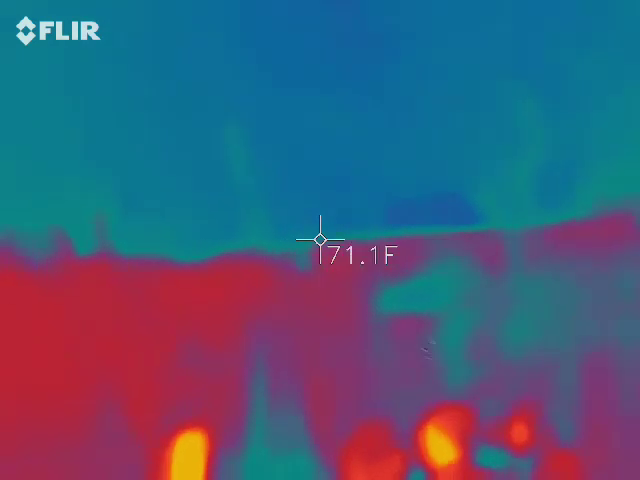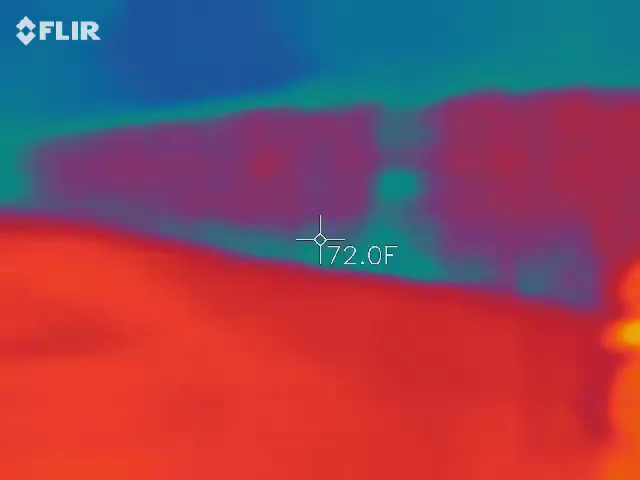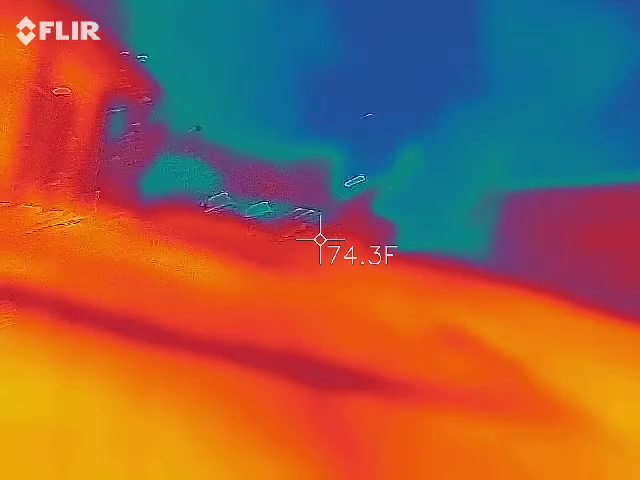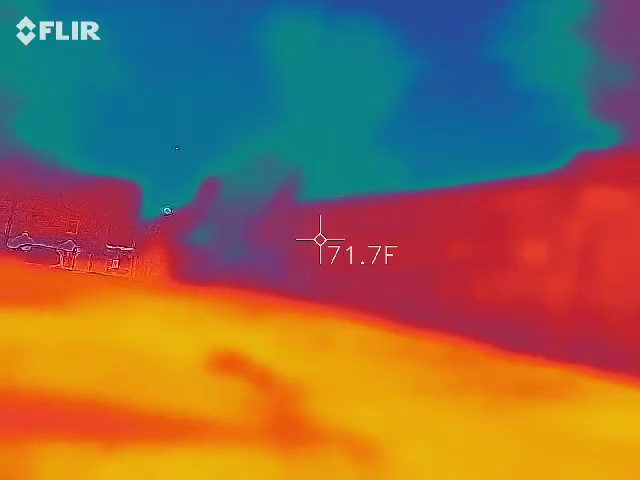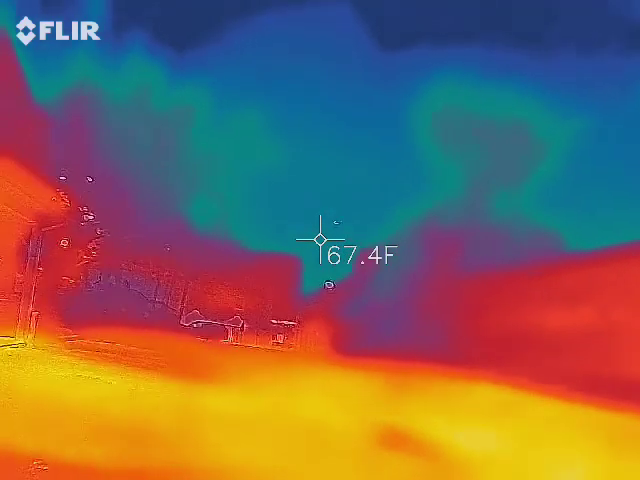The other thing here, this is a great place for your grid pack. Start it low, move it up slowly, and hold it as still as possible. You're not really looking at the dots, you're looking at what's in between the dots to see if we can actually capture anything.